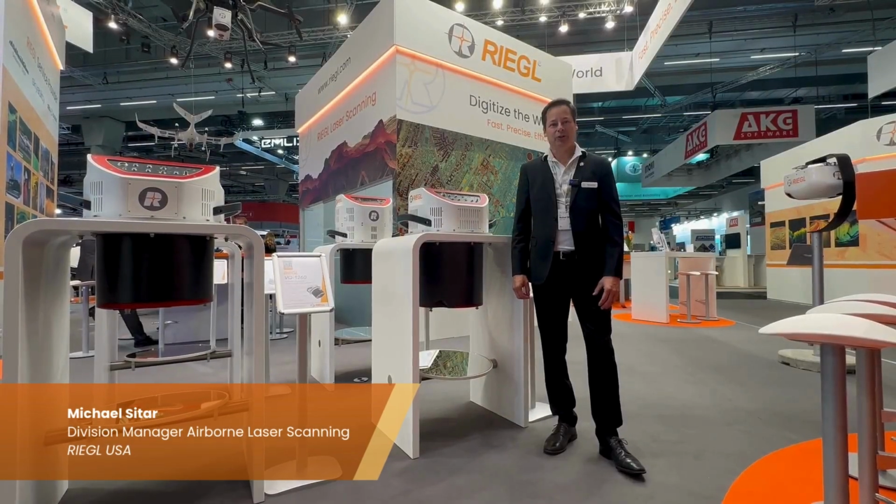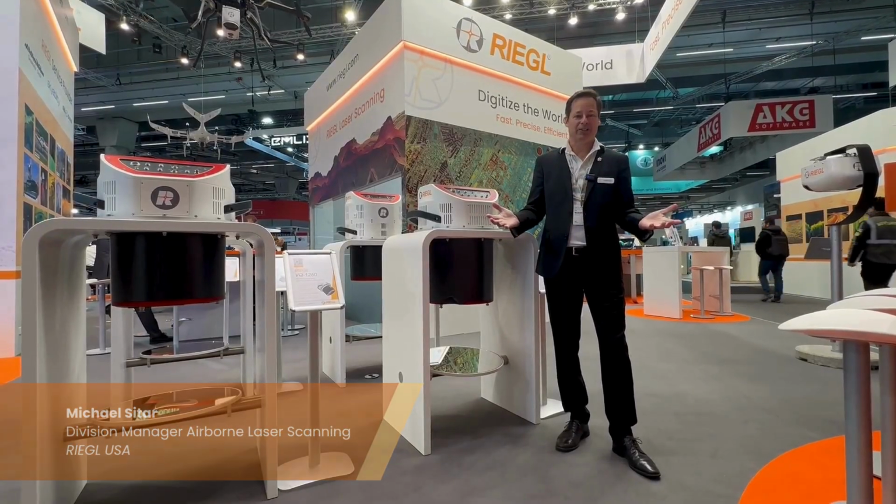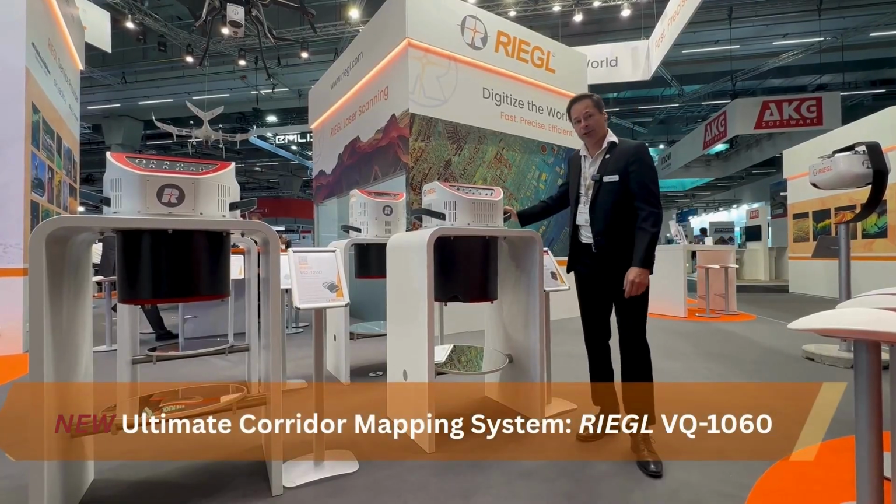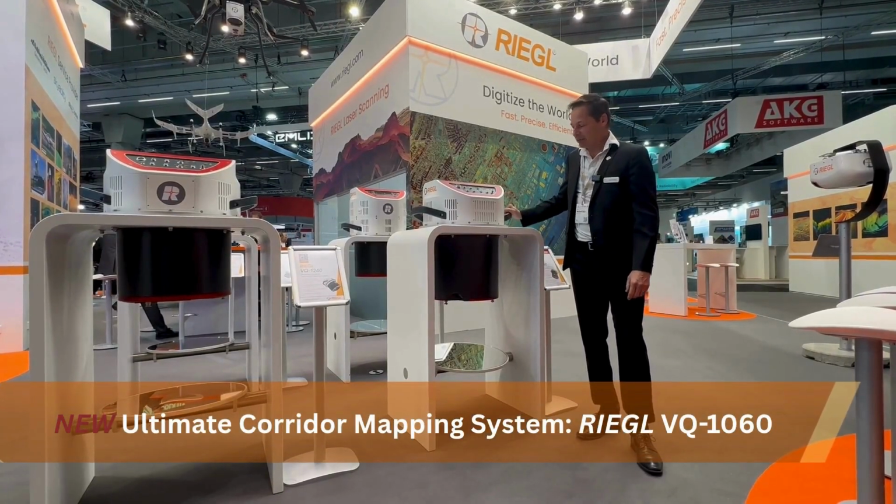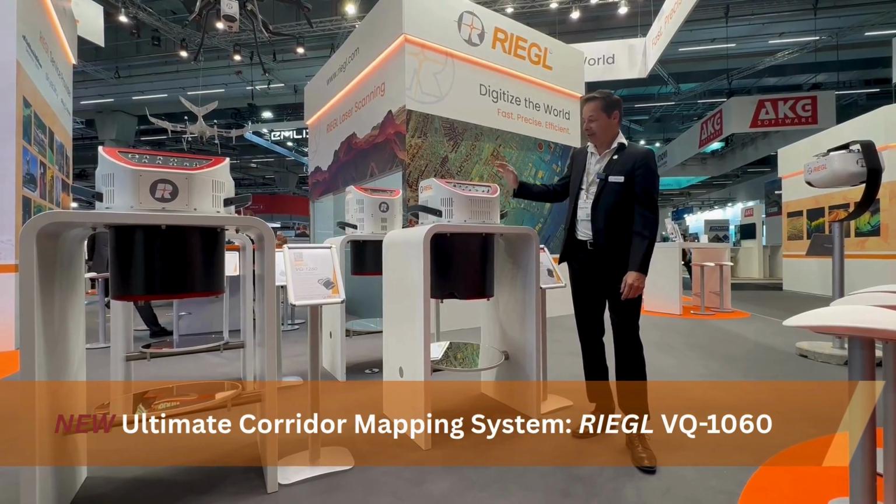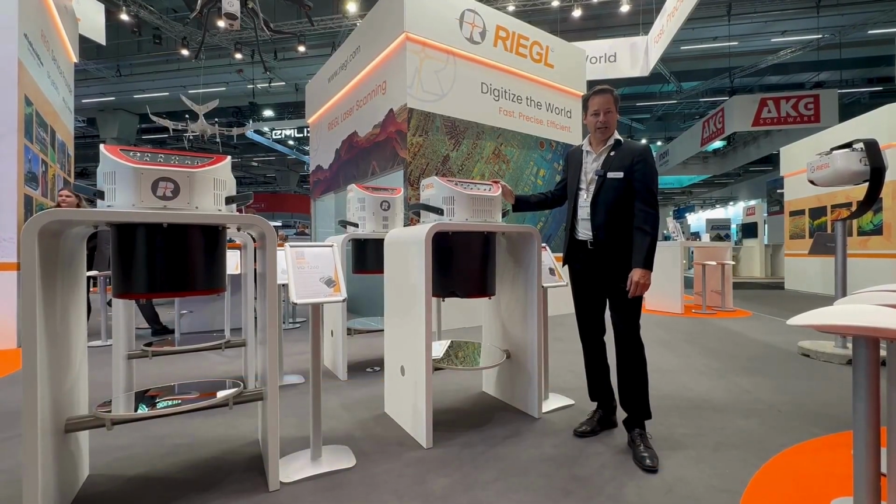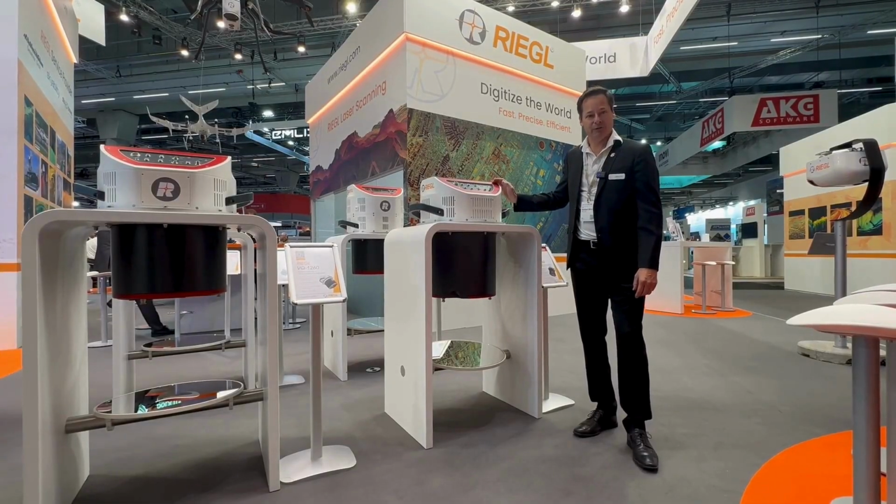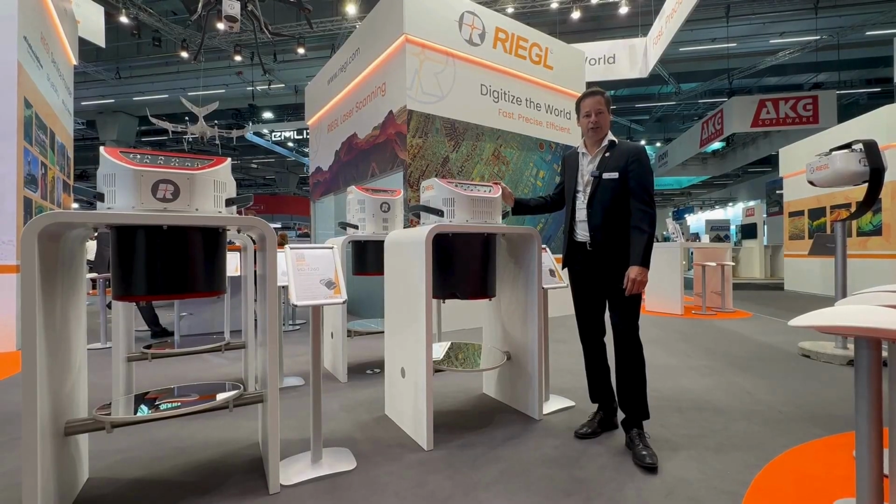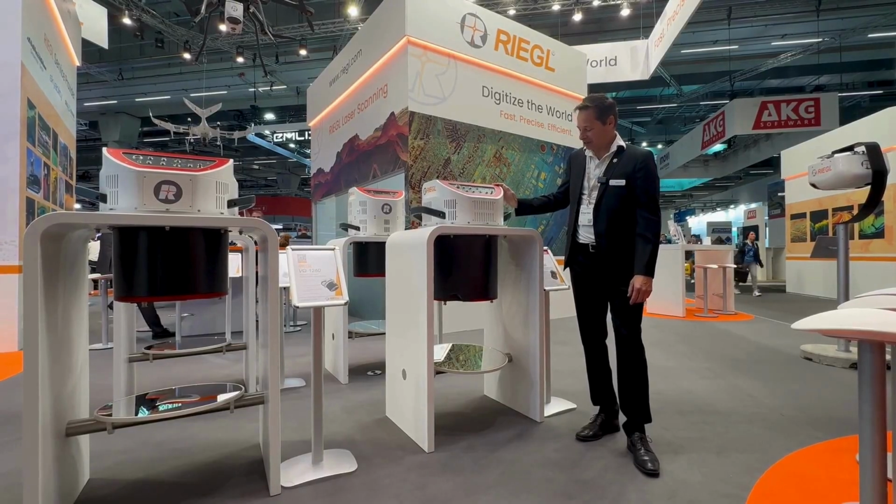Welcome to INTERGEO 2025. Here at the RIEGL booth, we always have something exciting to talk about, and this year is no exception. Brand new for 2025 is a dedicated corridor mapping system for aircraft installation. This brand new unit features a multi-directional scanner providing a 60 by 40 degree field of view with plus 20, minus 10, 0, plus 10, and plus 20 degrees of scanning directions.